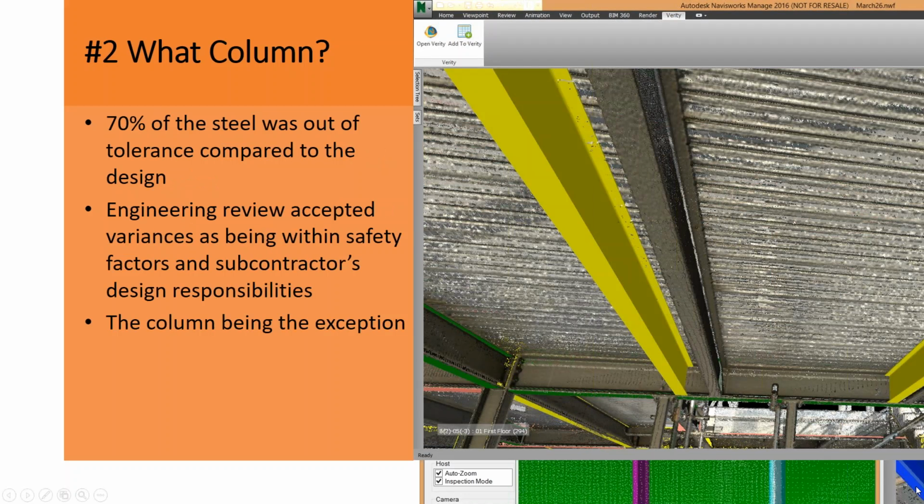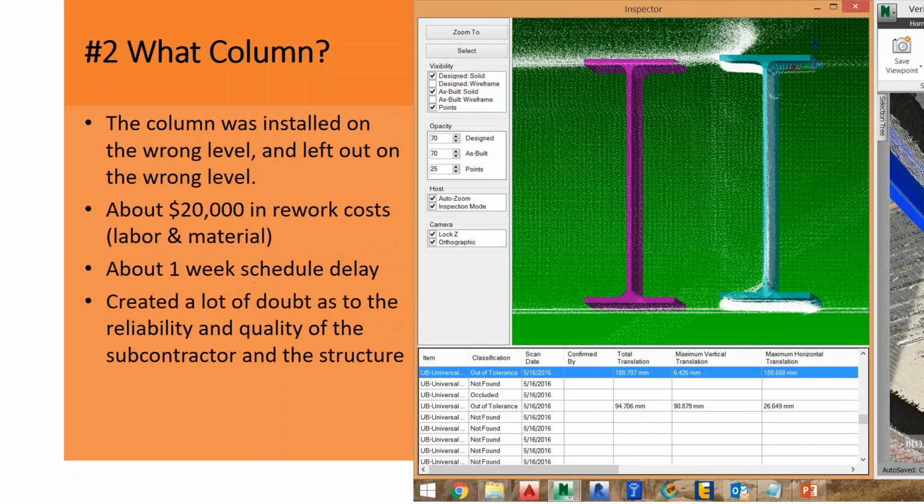Over 70% of the steel was out of tolerance compared to the design. Things installed 12, 18 inches away from where they were supposed to be. In that previous picture, you could also see a lot of the beams were different depths. Now, this was something the subcontractor had some engineering responsibilities to do. Everything was judged to be safe, except, of course, for that lovely column.